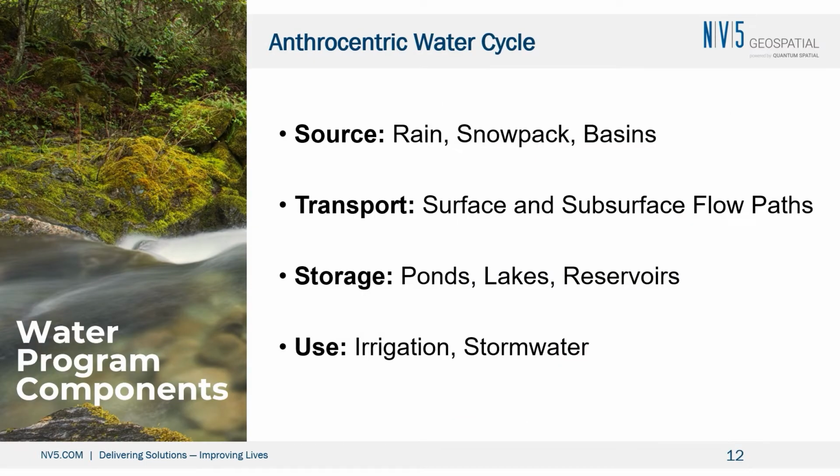So the first kind of applications I'm going to start diving into is what I'm calling the anthrocentric water cycle. And I realize anthrocentric is not a word, but I figure if we're allowed to say things like hydrospatial, then I can say things like anthrocentric. And what this is, is an approach to map the source of water for human use, the transport of water, the storage of water, and the use of water.